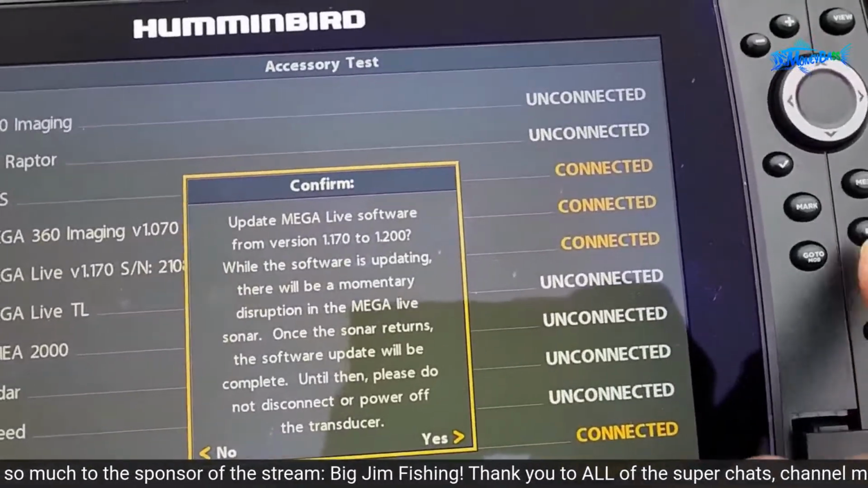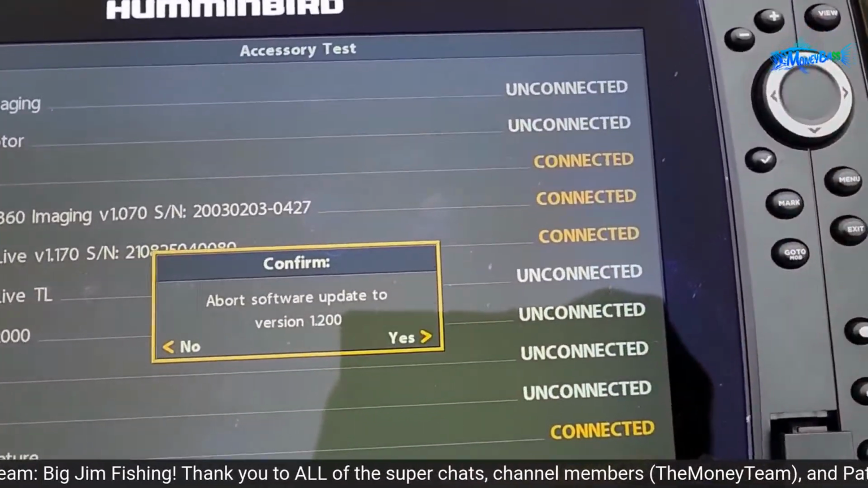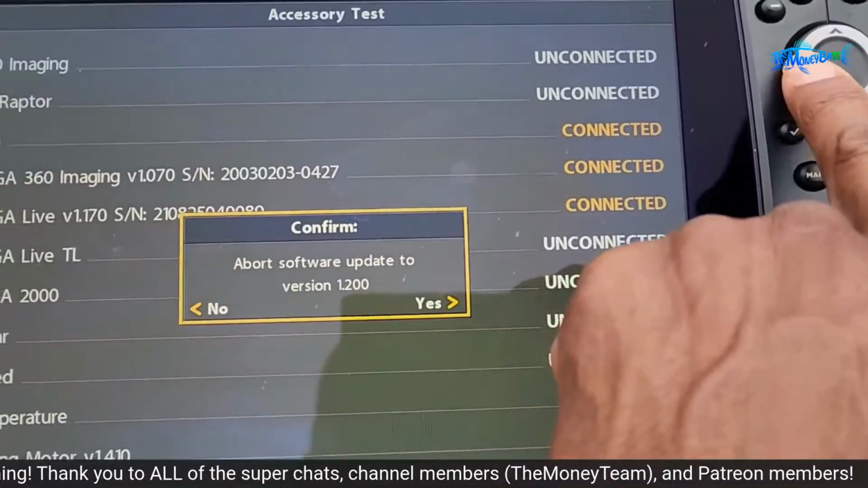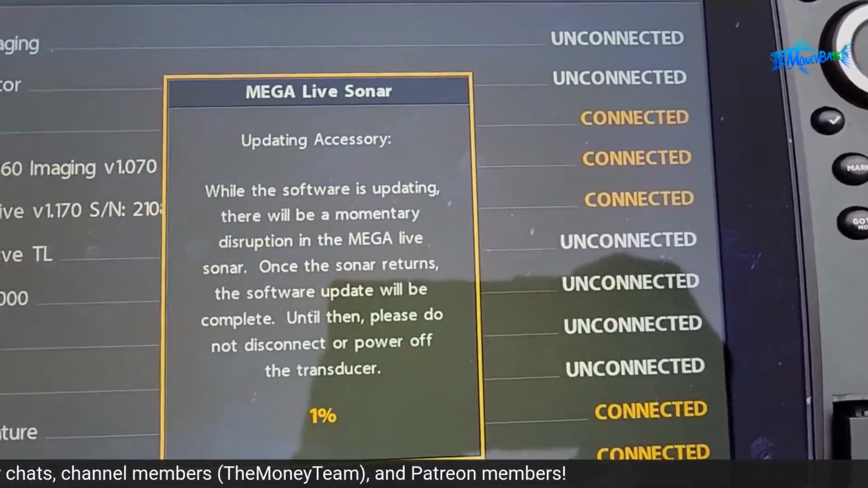All right, so we will hit yes on this. So hit the right arrow key. Abort. We do not want to abort. We want to go ahead and run the update. And there we go, guys.